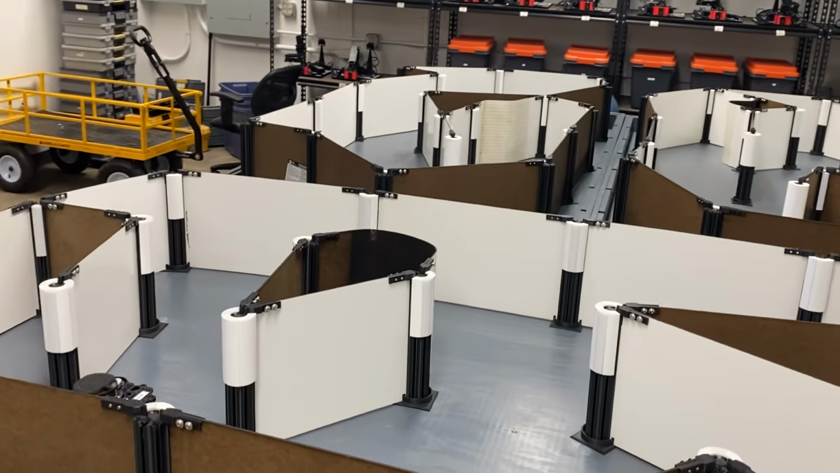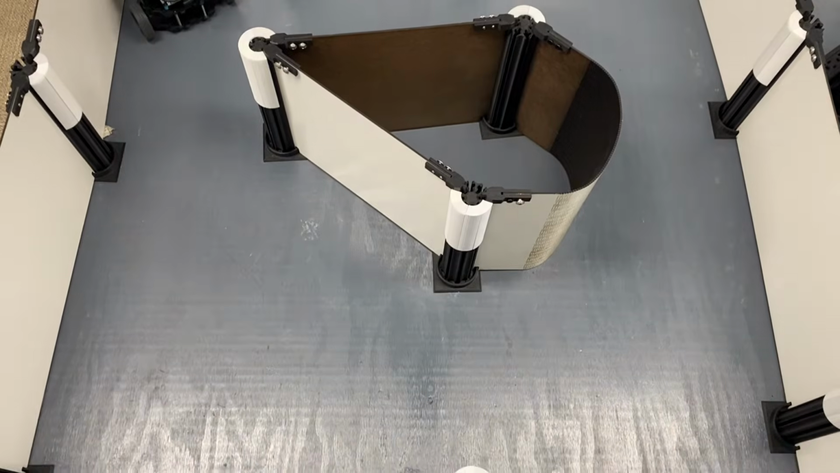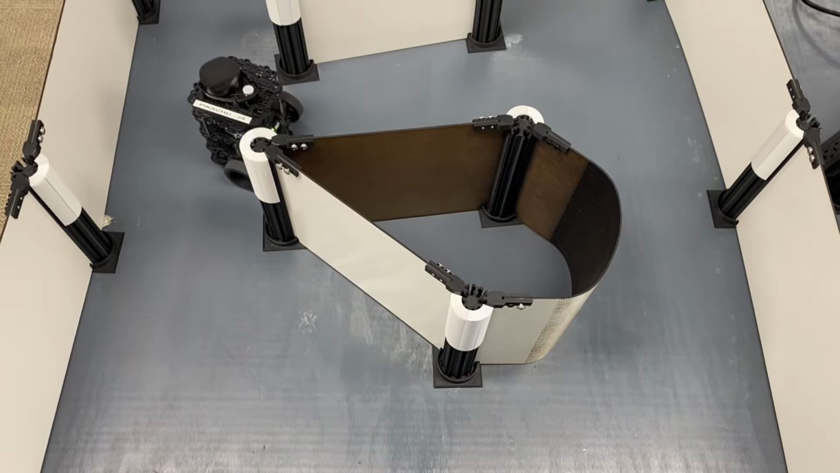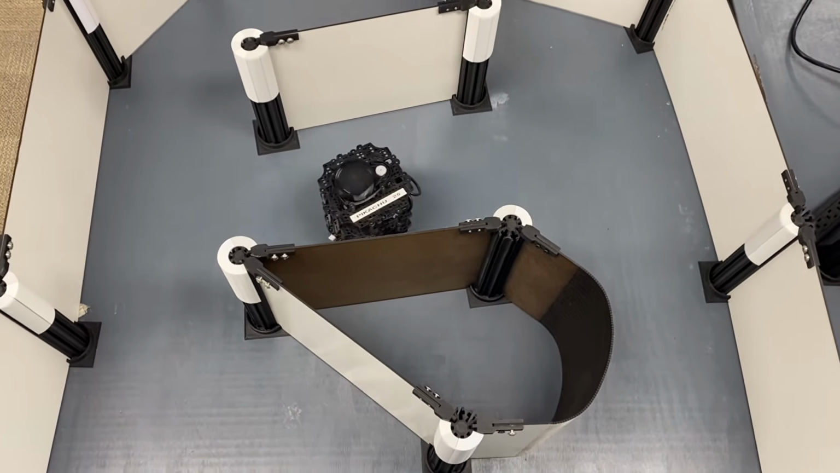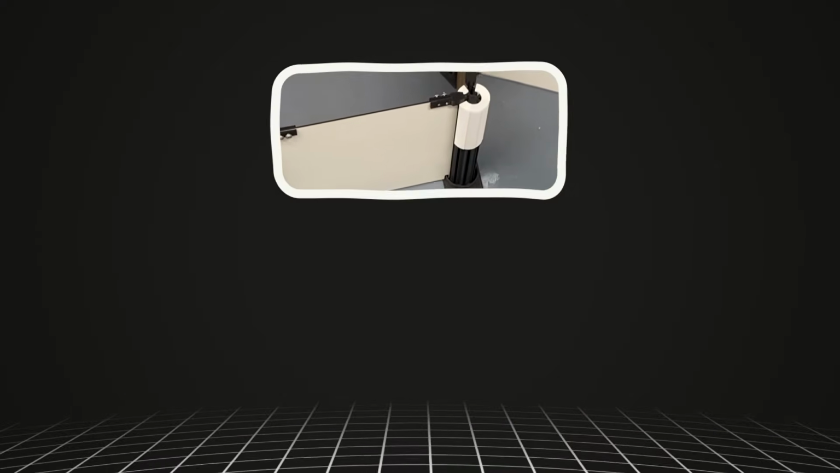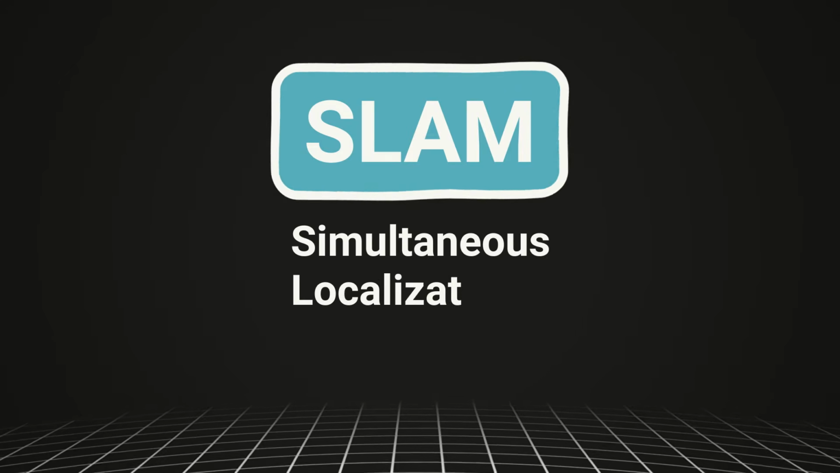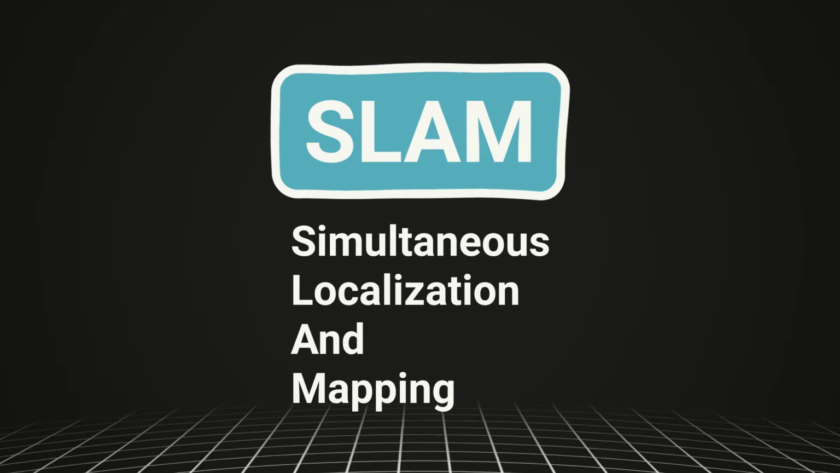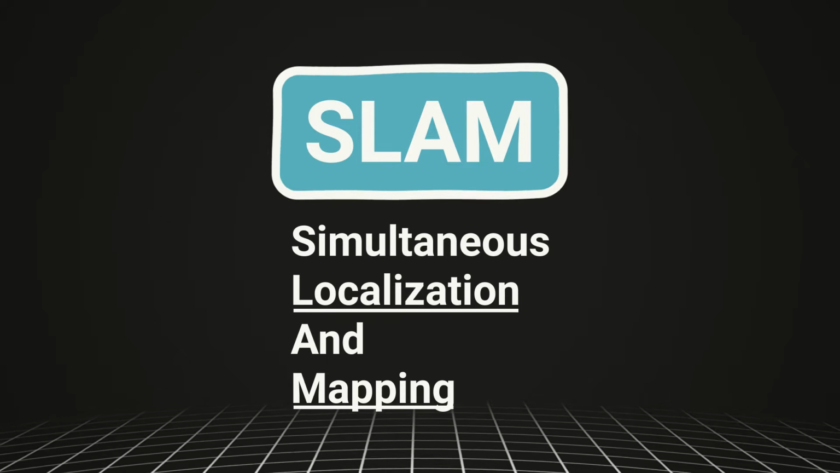How can a robot move around an environment without knowing what it looks like beforehand? It's a bit of a chicken and egg problem. In order to move around, the robot needs a map. But in order to build a map, the robot needs to know where it is. The answer to this is to use a method called SLAM, which stands for Simultaneous Localization and Mapping. All SLAM really is, is a fancy way of doing both mapping and localization at the same time.